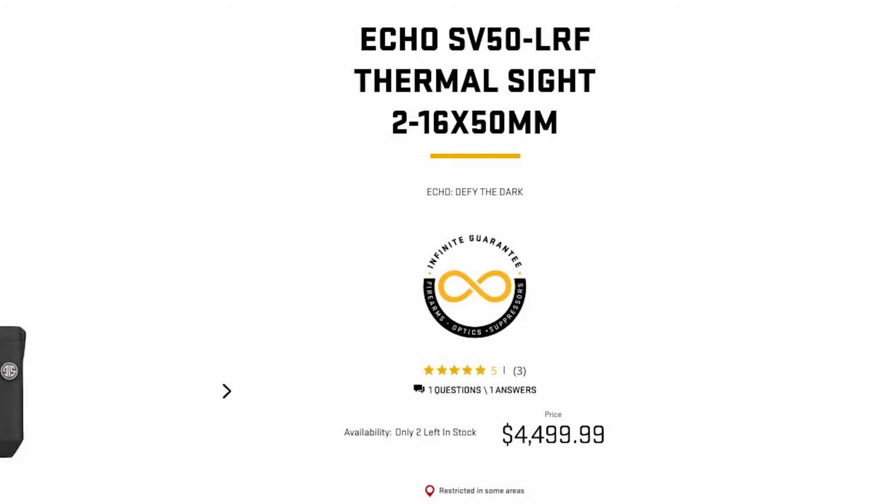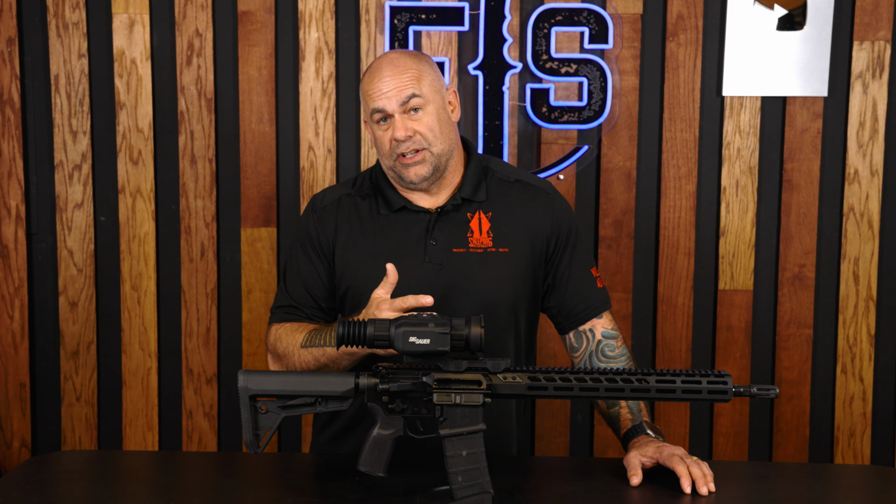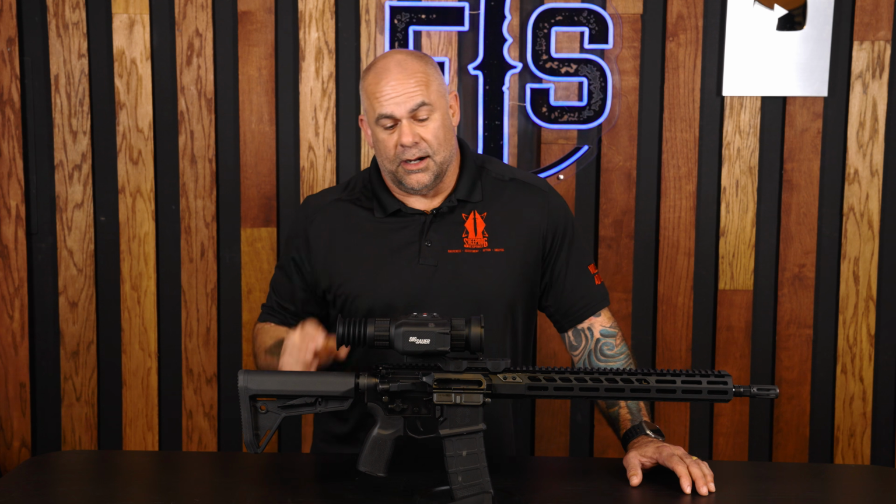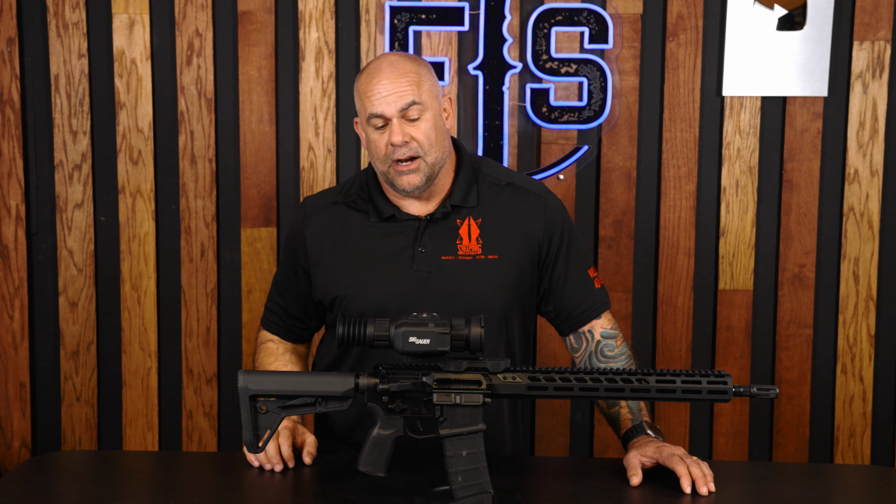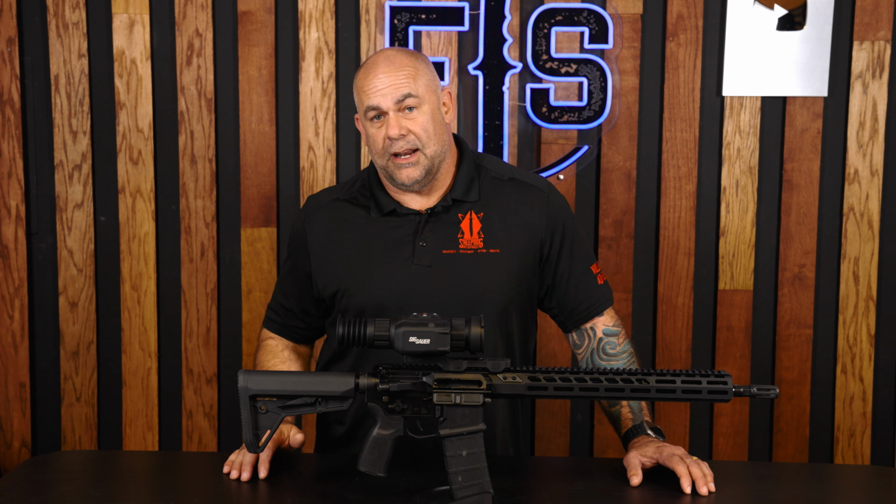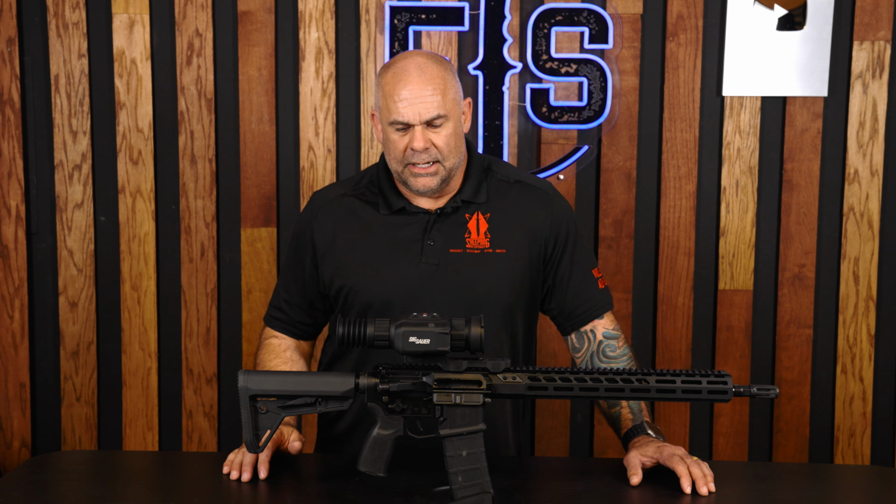Again, this is the highest end thermal optic they have in this range, but with all the features, you could spend a lot more purchasing all those systems to have them in separate pockets, whereas I have them all in one compact ruggedized frame right here. So really, if you think of it that way, the price point is not bad. So at $4,500, it's a fantastic optic and light years ahead of the optics that I've been using throughout the years.